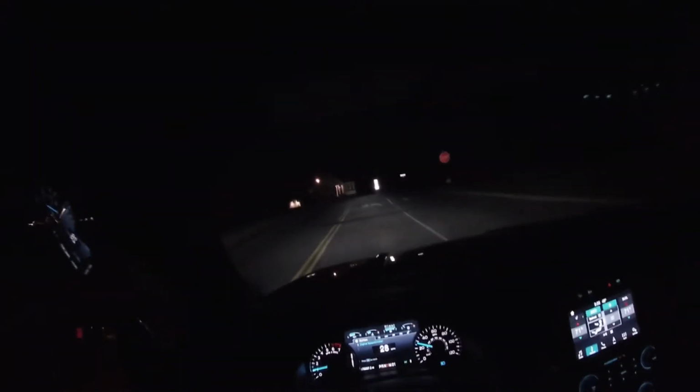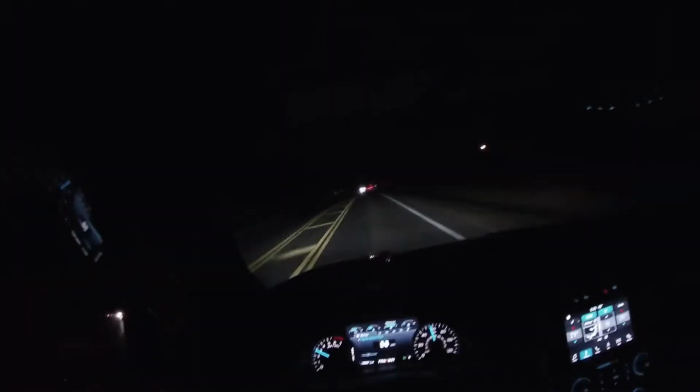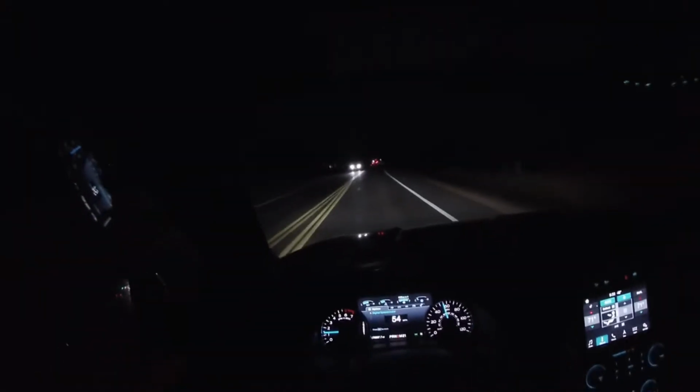Automatic headlights in general, not just the high beams, but the lights themselves. You don't have to flip a switch. You know, that's not too uncommon with newer cars, but it's cool. Very competent V6 turbo. It's got a lot of get up and go, good amount of torque. Sound isn't too bad either.